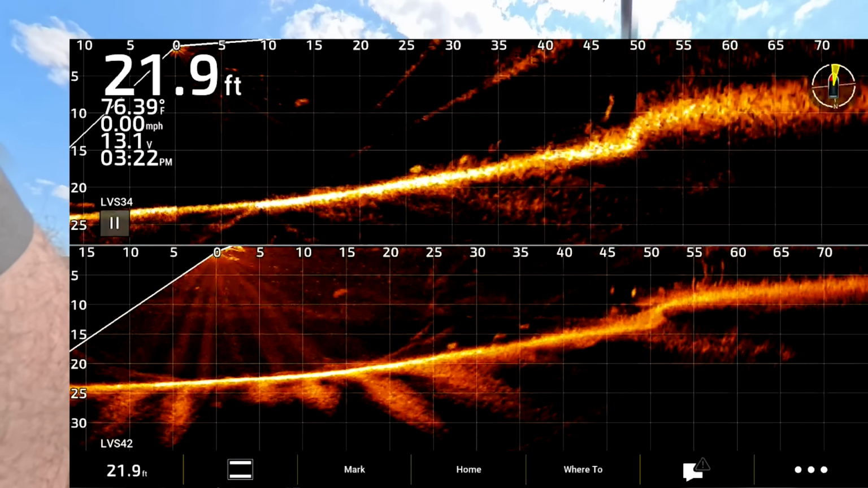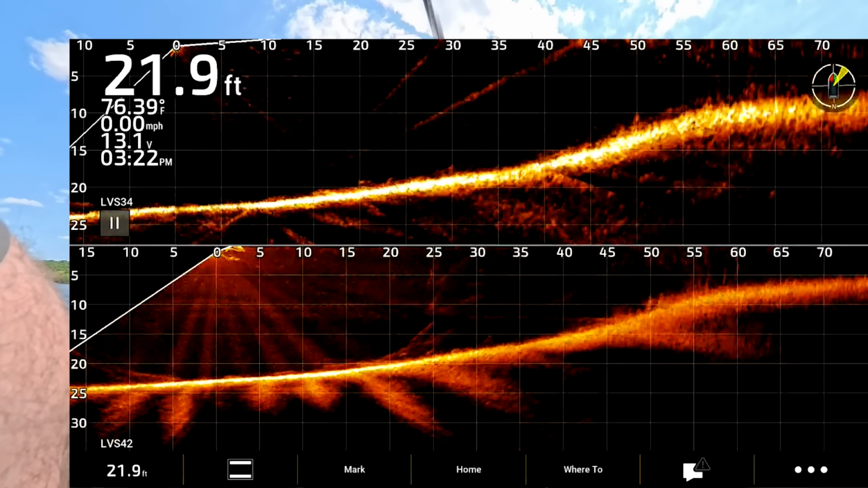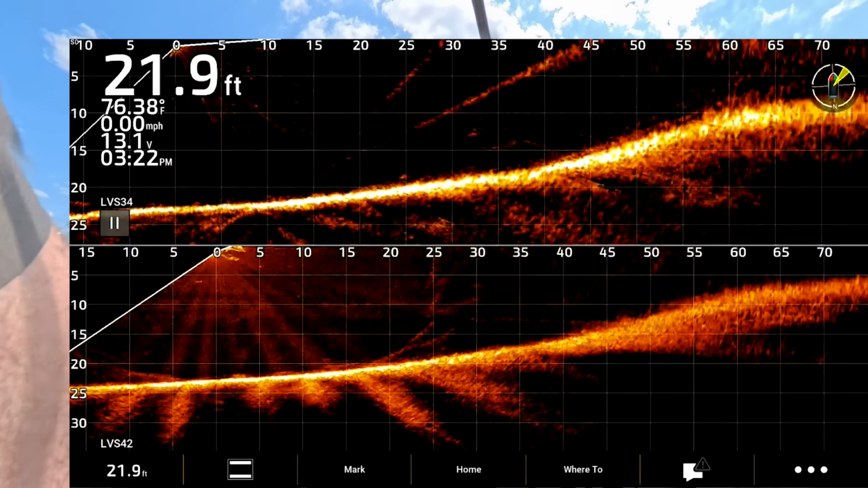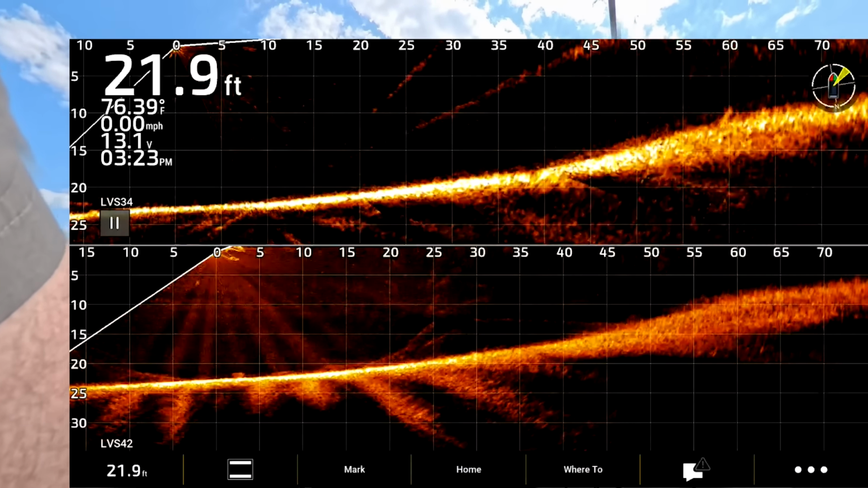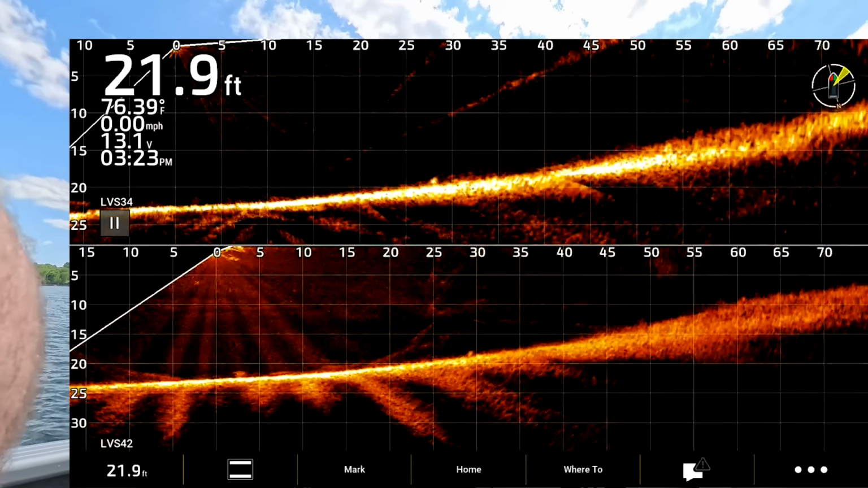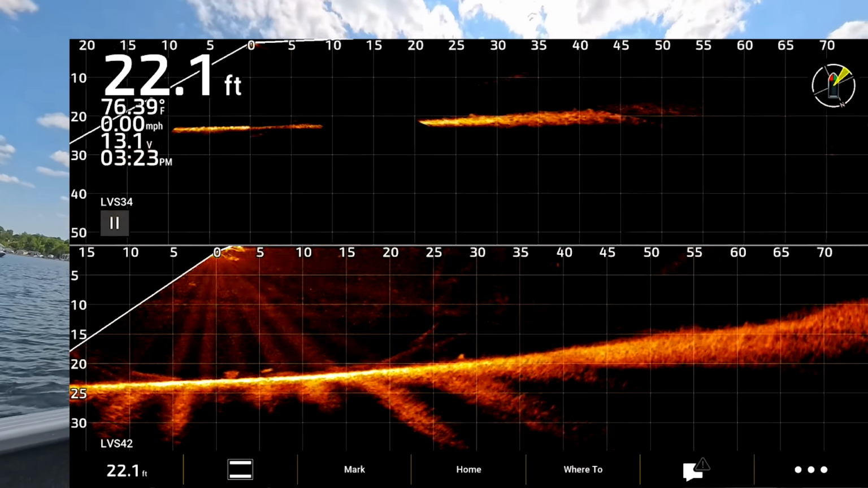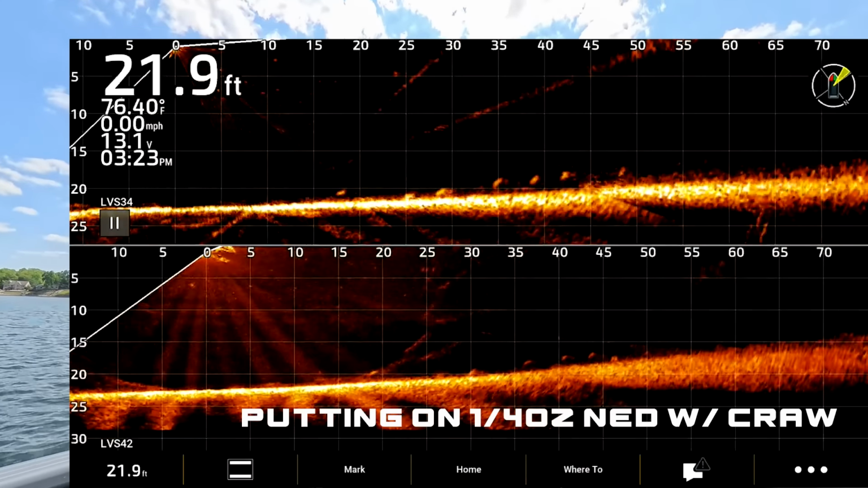One came from the left. All right, I'm gonna try a different bait here, see what we can come up with. Return bait, but see what's smaller. Good opportunity to see what it looks like on sonar too.